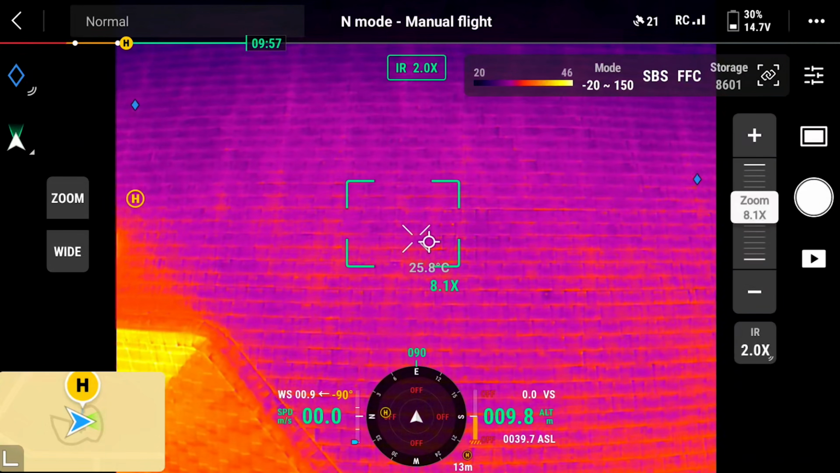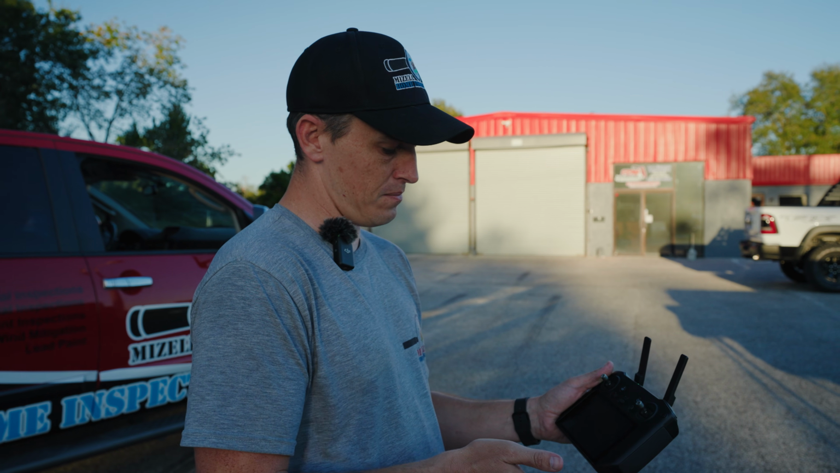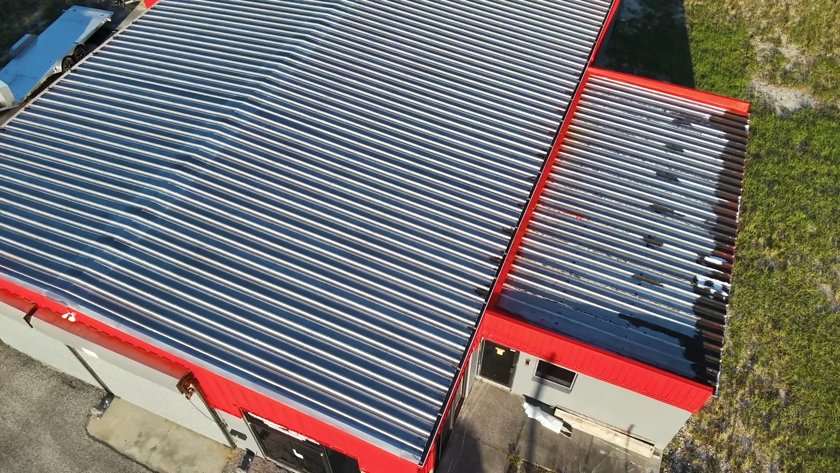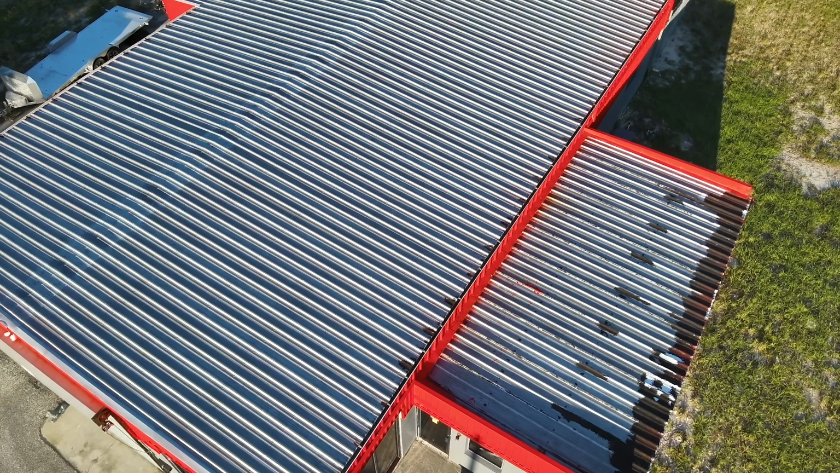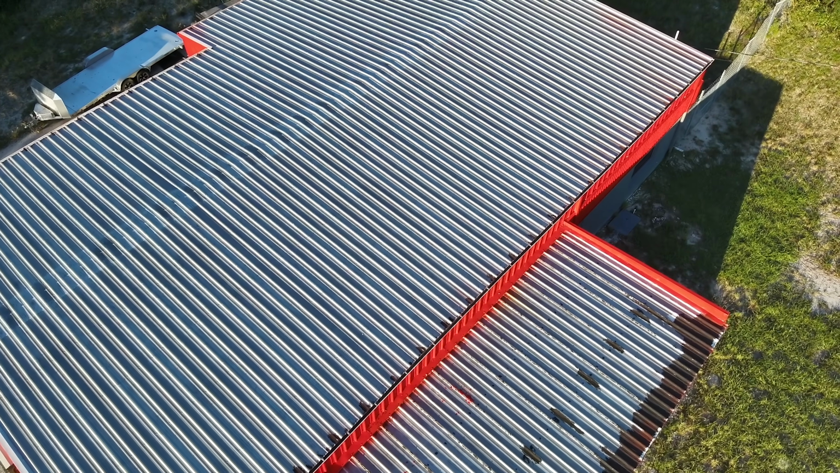All right, let's talk a little bit about the more commercial application of using the Mavic 3T. When it comes to a commercial application, there are an immense amount of different roofs that you'll be looking at. You have your roll-on roofs, which typically don't last very much more than about 12 years or so. They're also the cheapest application of roof. And then you have a lot of these metal roofs, which can last anywhere from 20 to 50 years, depending on, again, your geographical location.